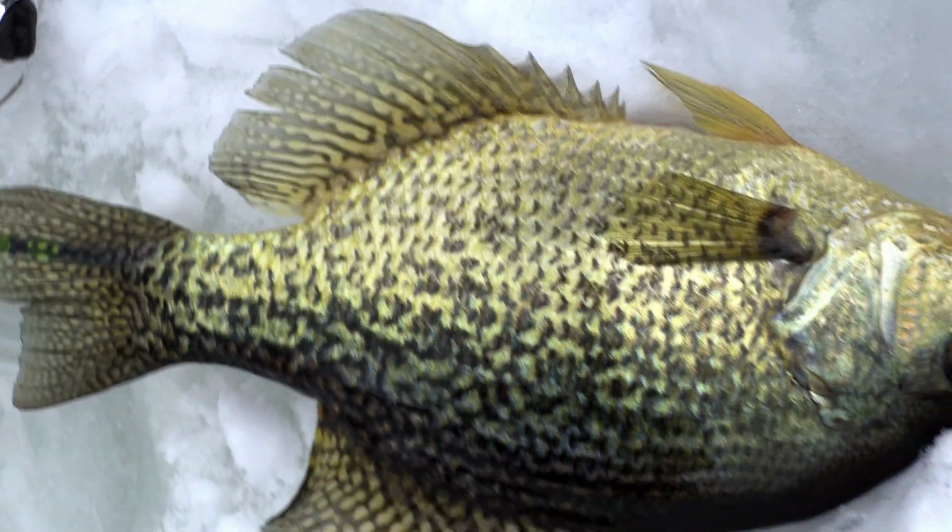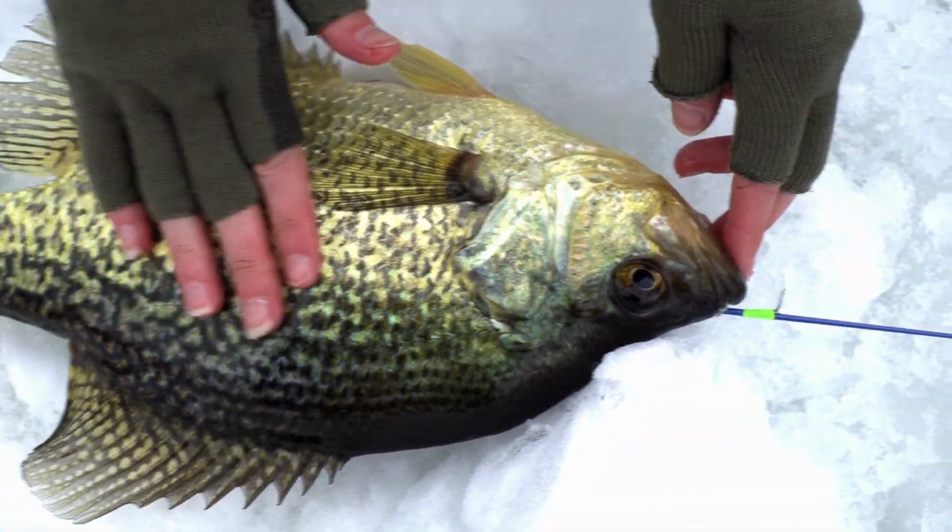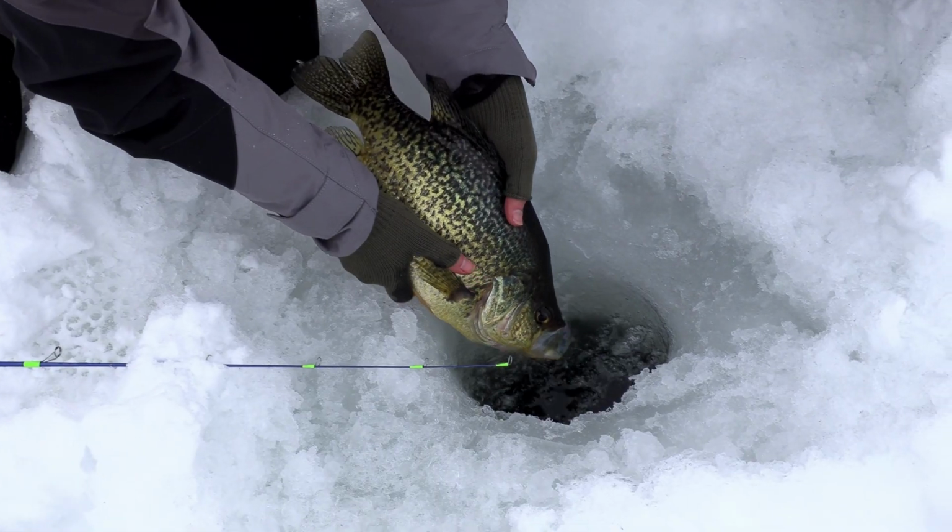Using the wraps on the Mag's Power Noodle rod, this crappie came out to be about 14.5 inches and was released to hopefully make memories for someone else.